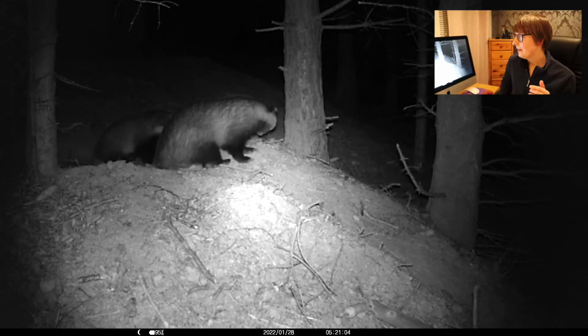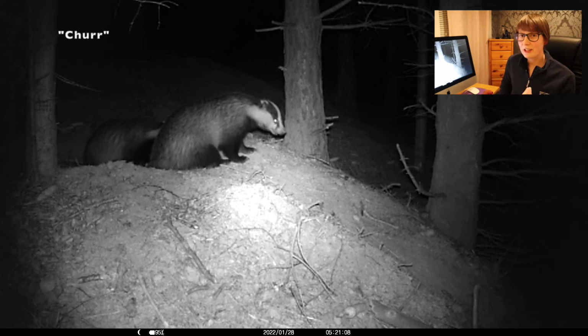Totally makes sense because obviously they're in the same clan. So he's saying, look, you're with me kind of thing, and if she goes out into the forest, other badgers will smell that scent on her, which I think is just really clever. So I'll carry on. So he makes like this sound, it's called a chirr, which is like a mating call.